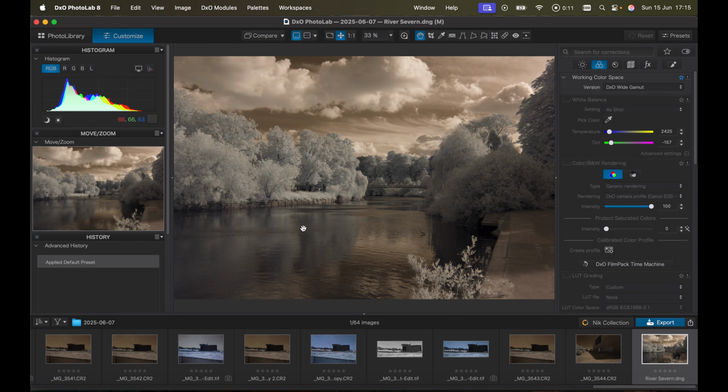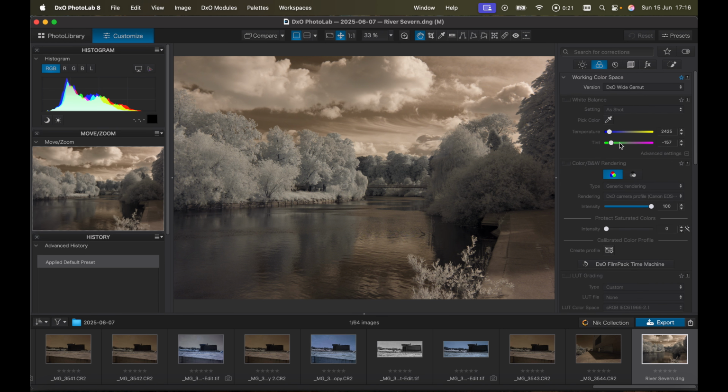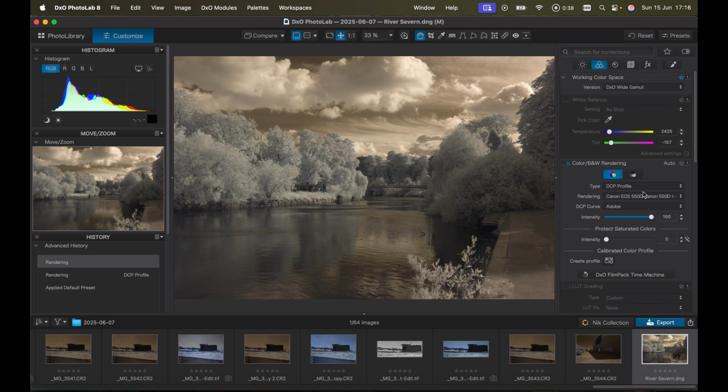We've got the original file loaded, and what we want to do is load the DCP profile. So we're going to use the same DCP profile. That's one I'd already prepared. So we go to the import DCP profile dialog. That's the one that we prepared earlier.